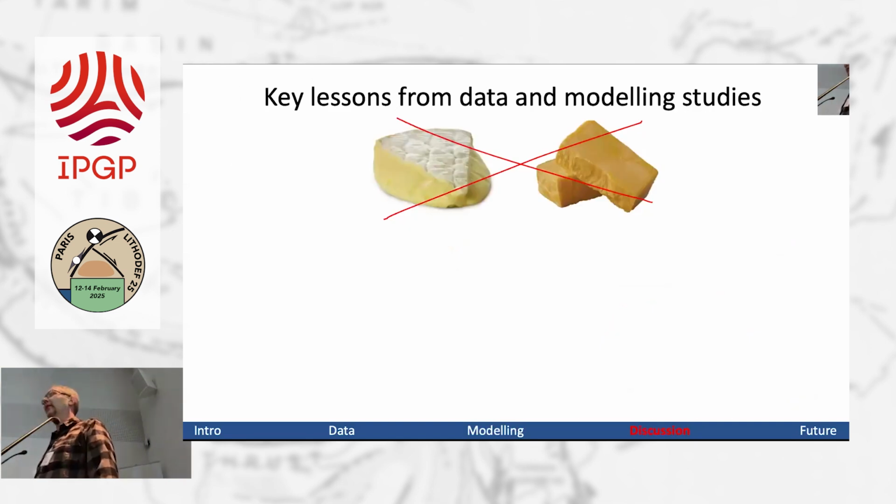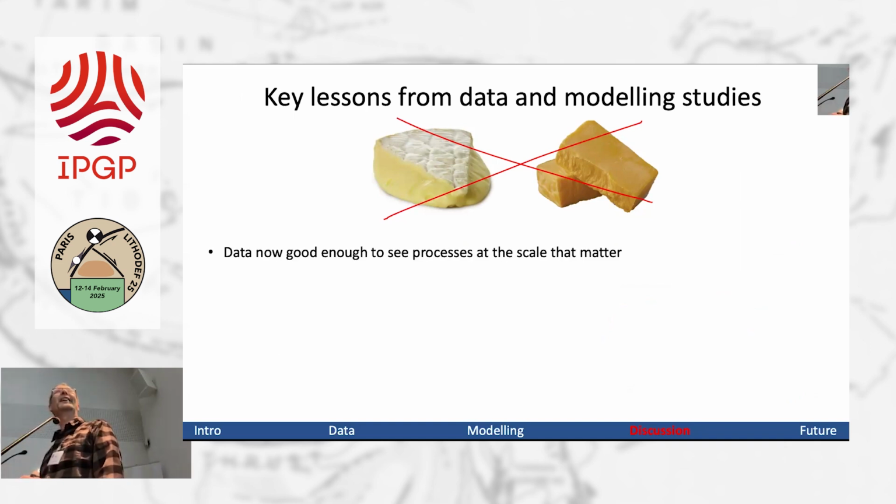Okay, key lessons, right? I think cheese is too simple. The Earth isn't cheese. But both of those views are wrong, or both are right. I think there is distributed deformation. There is faulting, right? Maybe the rest of the world has moved on and realized this a long time ago. But the data are good enough now to see processes on the scales that matter.